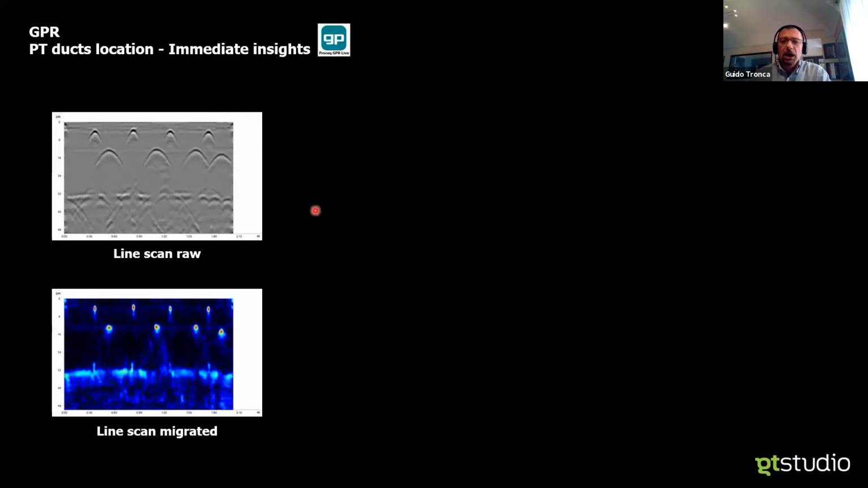Just as Tristan showed before, if I look at the raw data, the immediate insight is typically a linear scan. In this case, it is performed orthogonal to the strands, so I can see the clear difference between the first layer, a sharp back wall, and second layer rebars, both non-migrated and migrated.